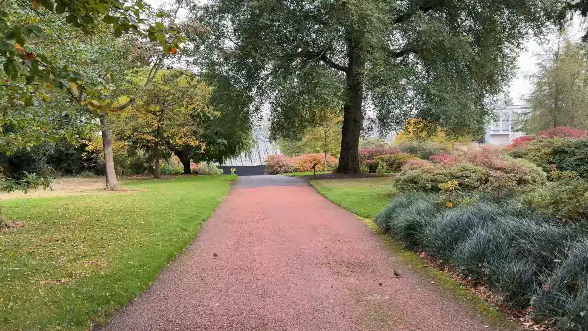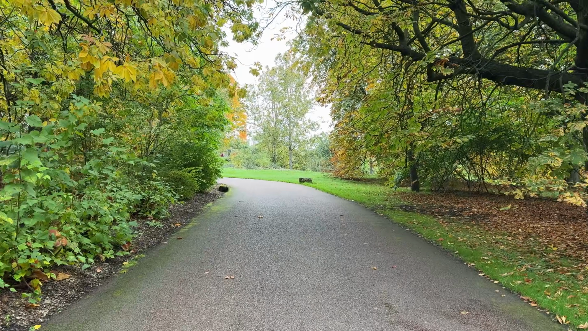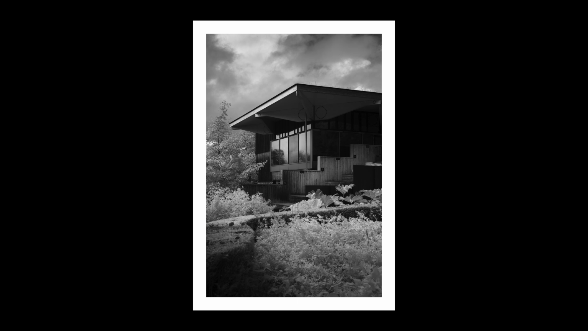So I explored Edinburgh's Botanic Gardens a bit more to look for other shots that would work in infrared. I generally found that any natural scene that also included a non-natural element worked best. That could be something like a pathway, which, because it's a non-natural element, isn't reflecting back the same amount of infrared light. As a result, it shows up as black against all of the white of the natural surroundings. Prime example, this image of the Botanic Gardens main building, which looks really stark and contrasty against its surroundings.